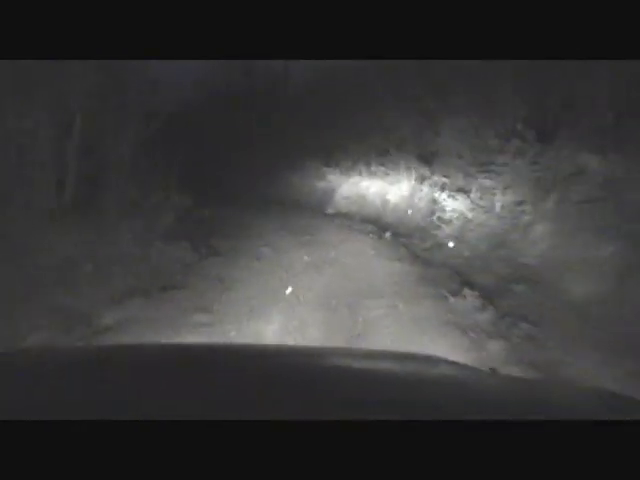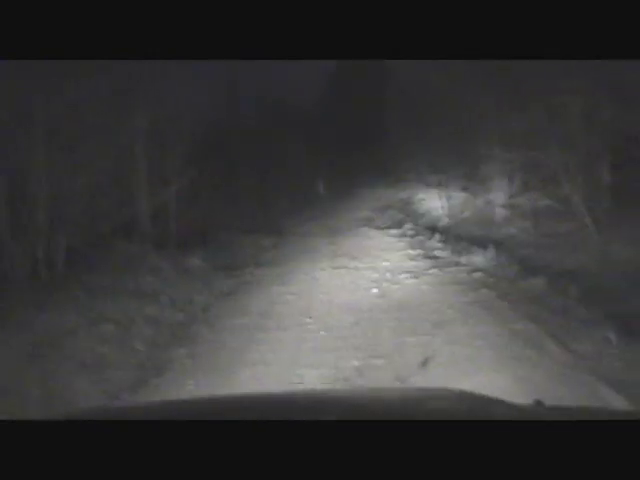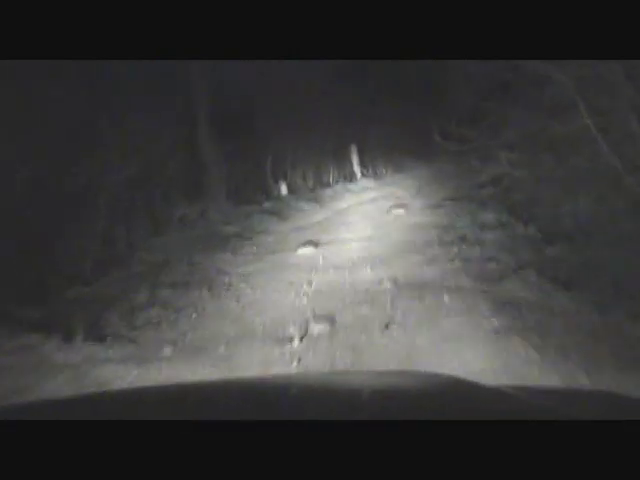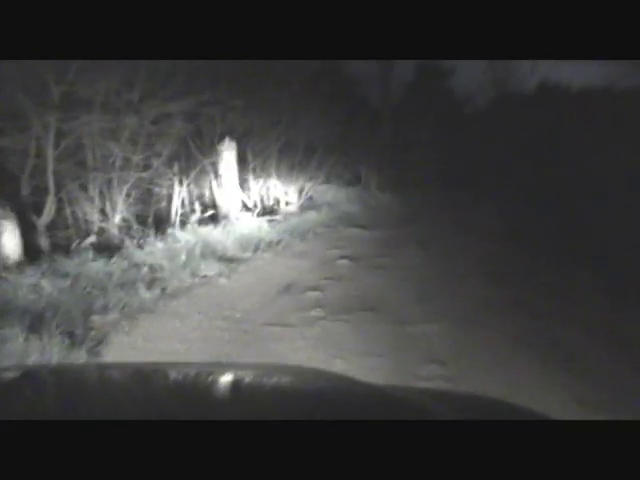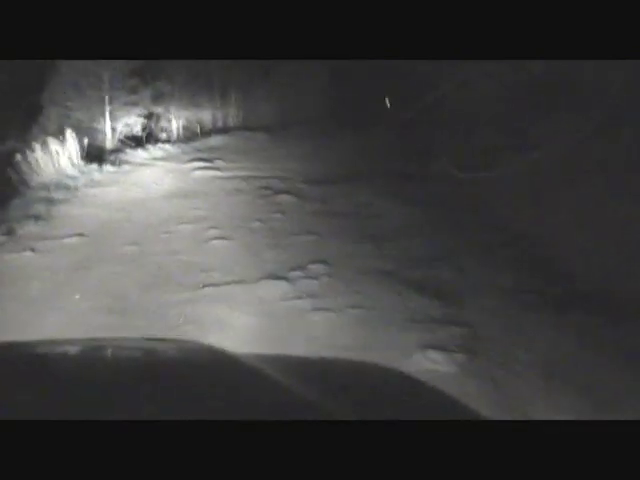Okay, when we were on our way up this road, before it got dark, we spotted 2 elk. 2 big old bull elks, and they're about as big as my truck. And they had velvet on their horns, so they're still in velvet. Road's real rough here.